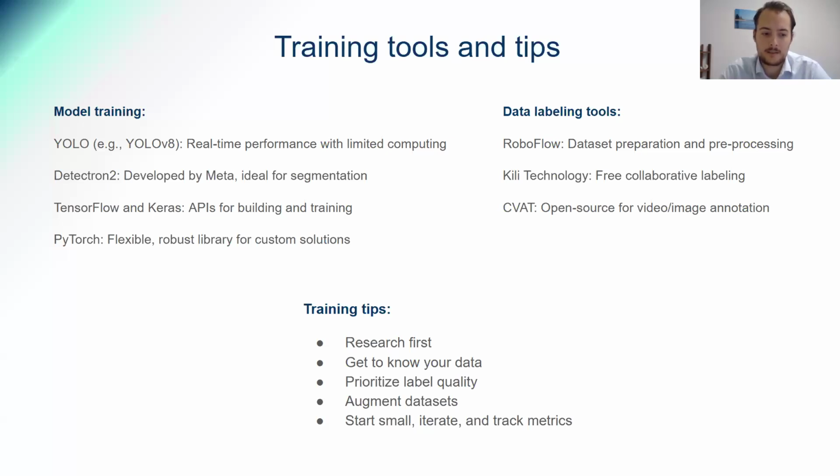Try to understand your data as much as possible, and what that looks like is actually going through your data. You have to understand how to detect the object so that you can communicate that understanding to the AI model.